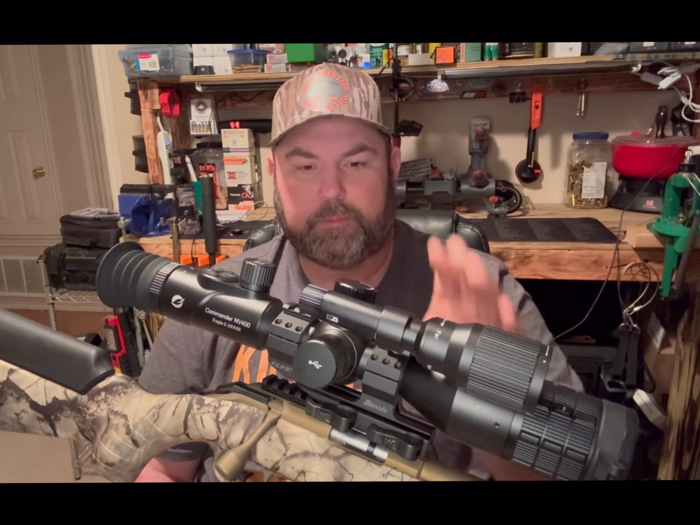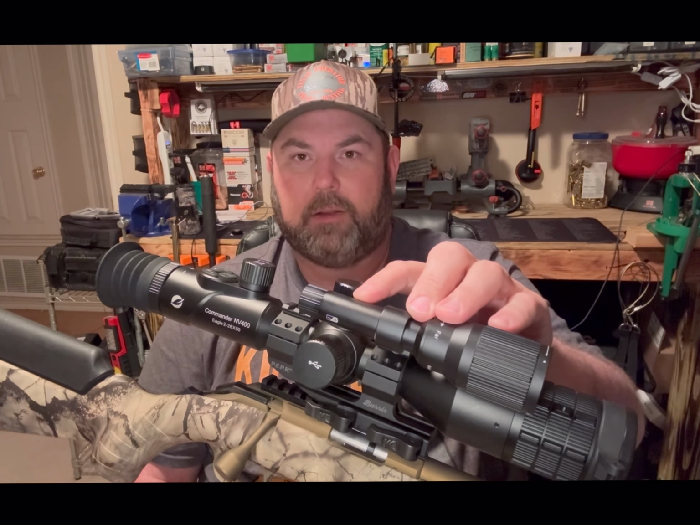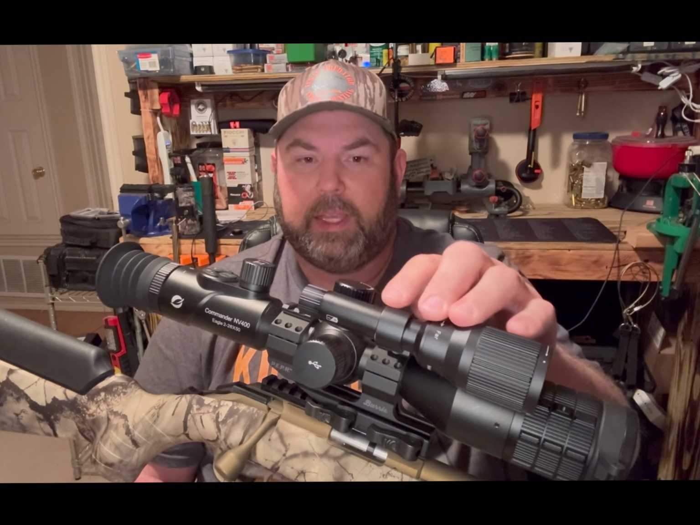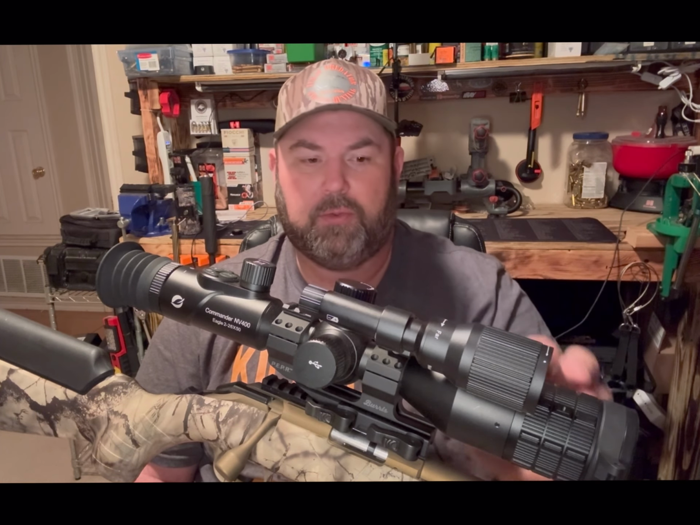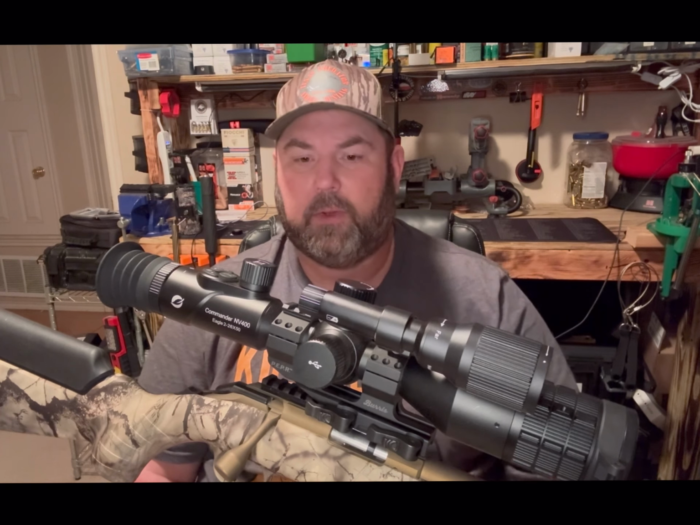It's got a built-in laser rangefinder. It comes with an IR light, and this is probably the best factory IR light I've ever used. I really like it. The way it's designed, it's easy to use. Comes with a mount, you can take it on and off.